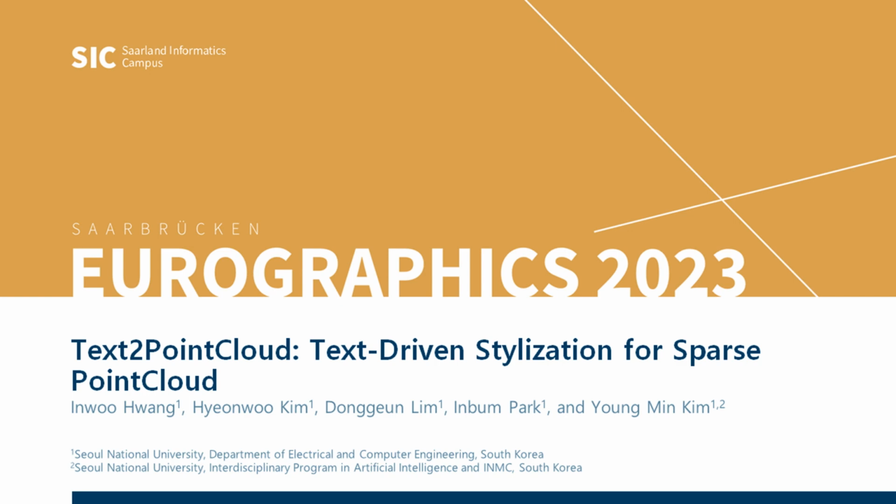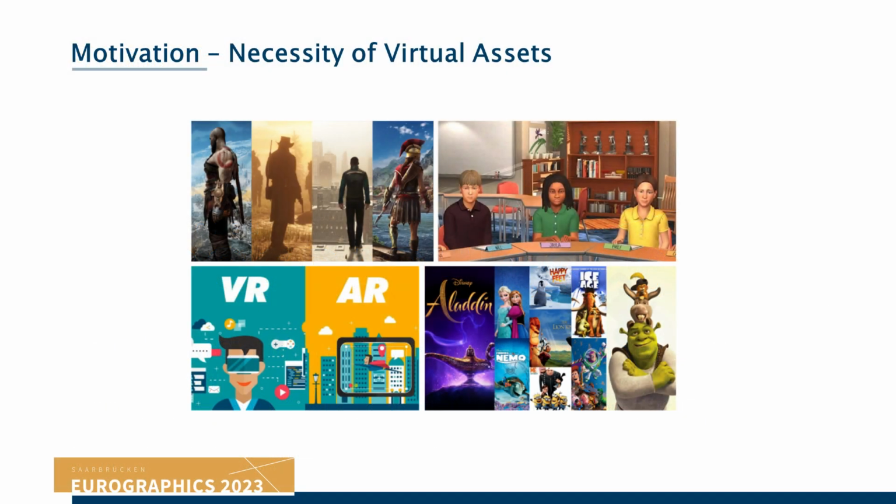Today I will introduce Text2PointCloud, text-driven stylization for Sparse PointCloud. Virtual spaces provide an immersive experience for metaverse, films, or games. With increasing demands for virtual environments, various applications seek practical methods to create realistic 3D assets with high-quality rendering results.